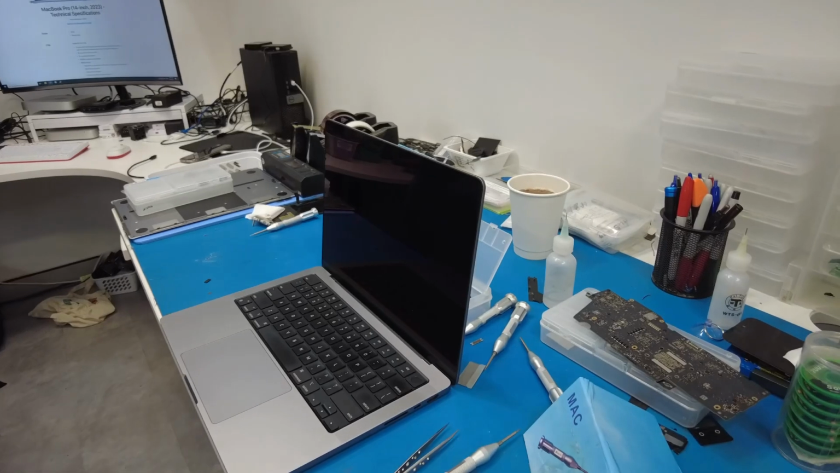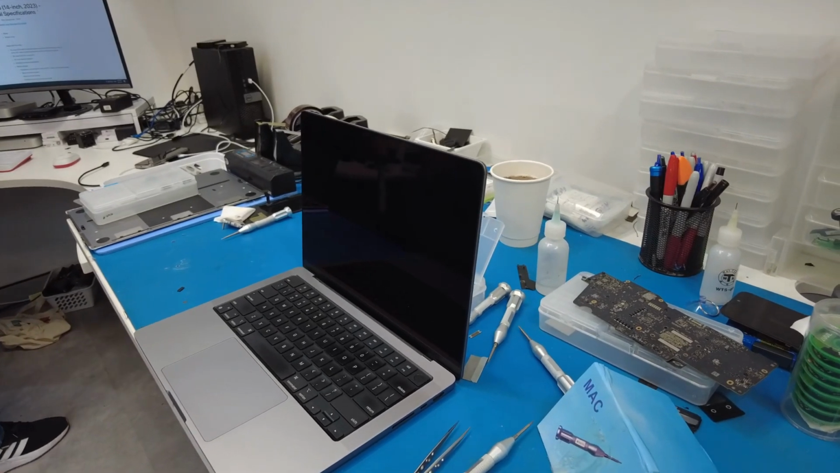Picture this, you're working on your MacBook when suddenly the screen goes black and it won't turn back on. That heart-sinking feeling hits you as you realize you should have made a backup, and now you think you've lost all your work files and photos.